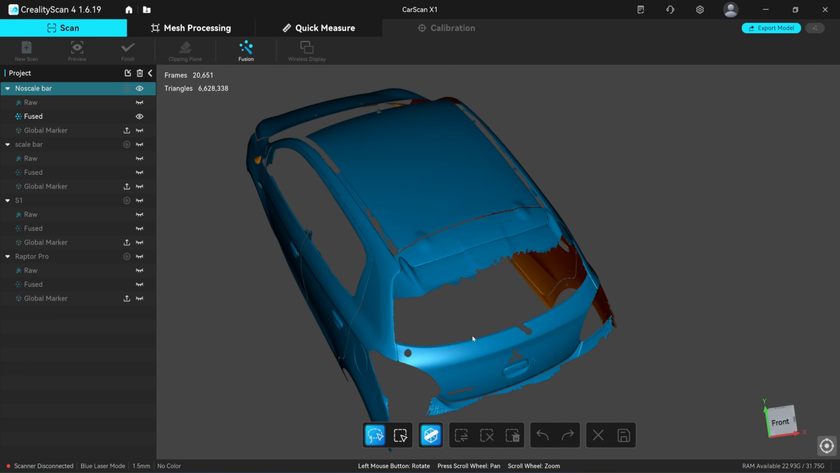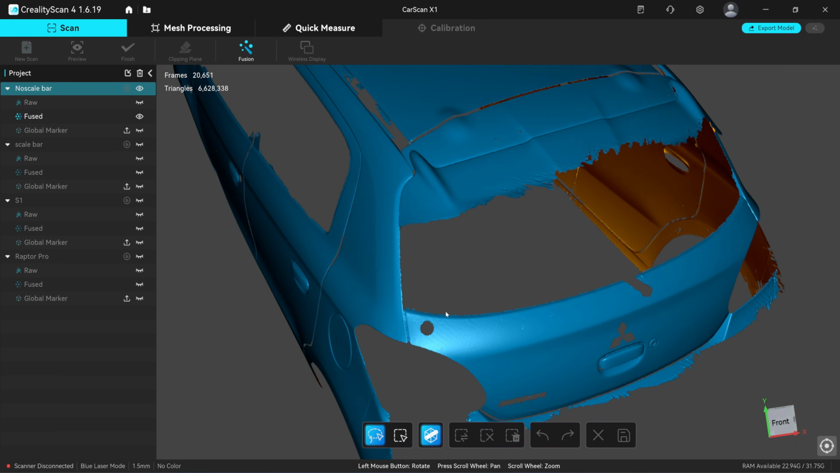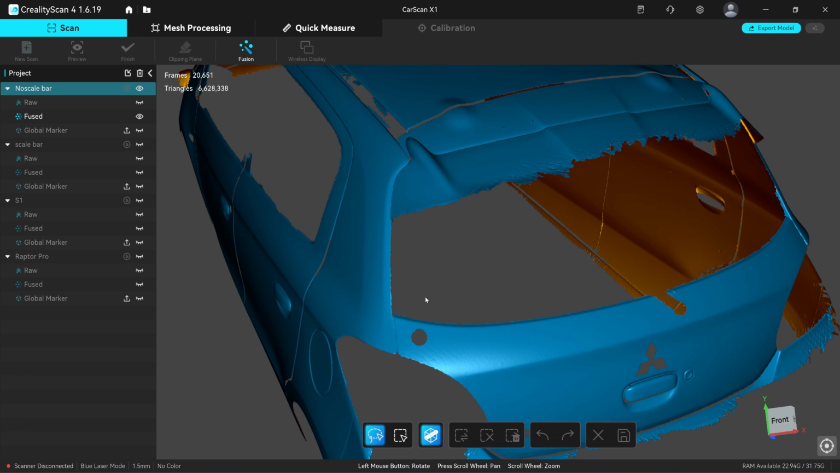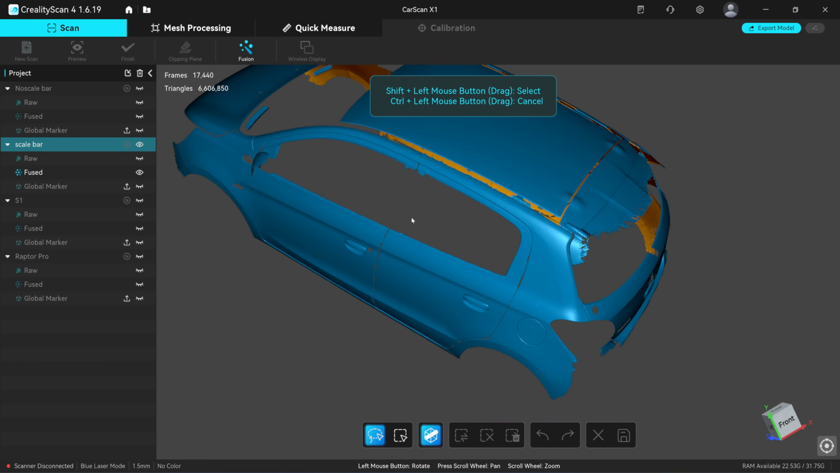In the previous version of the Creality Scan last year, Creality Scan 3, the global marker optimization was not as good as the current version. The current version, they have fixed the drifting error. If possible, try to scan in a closed loop like this. Let's move to the second scan.